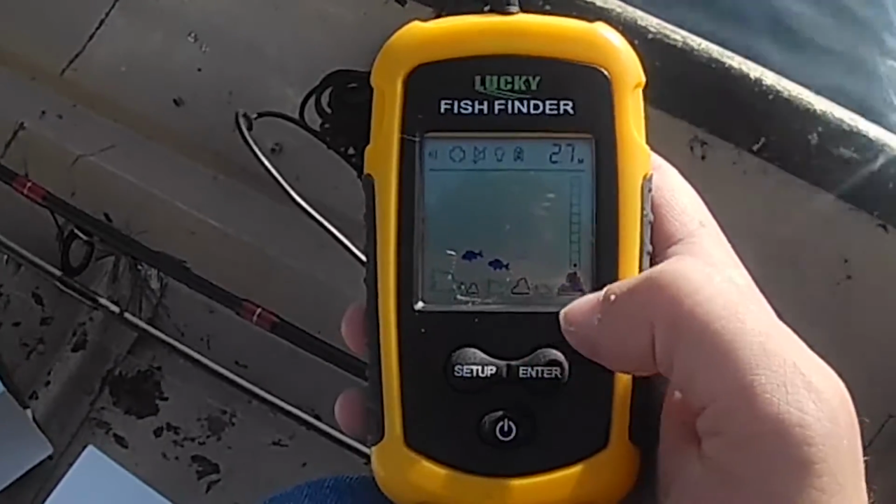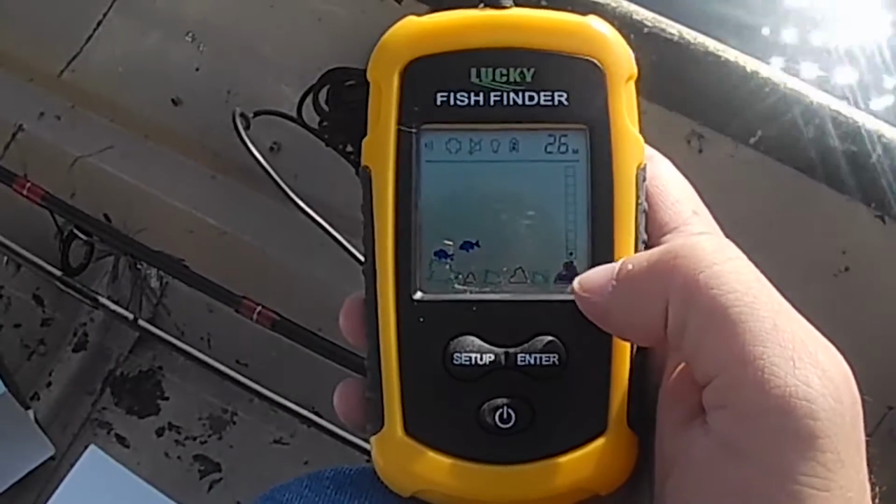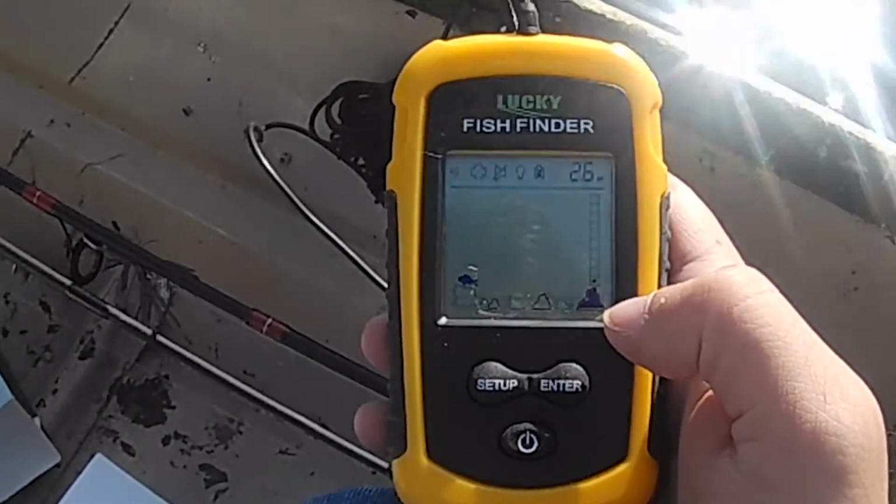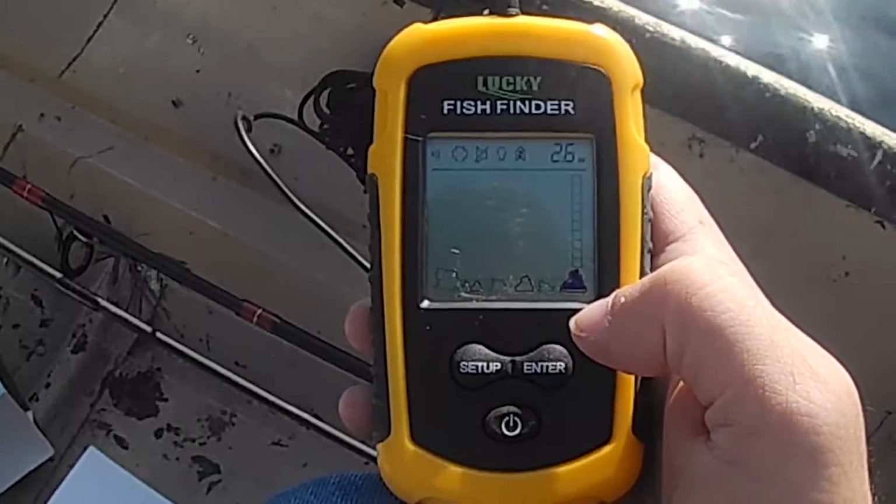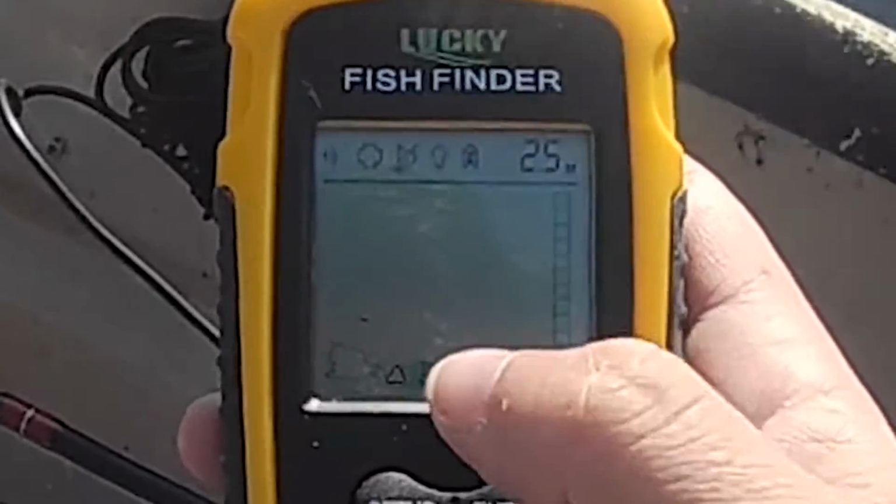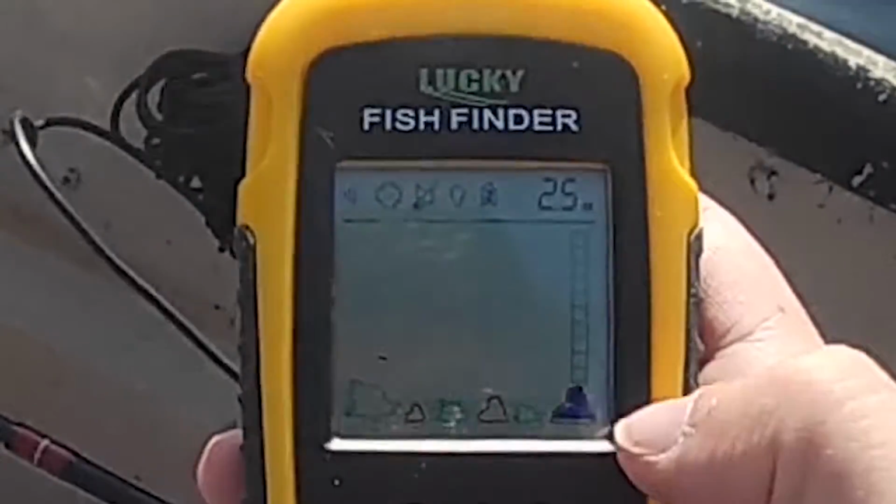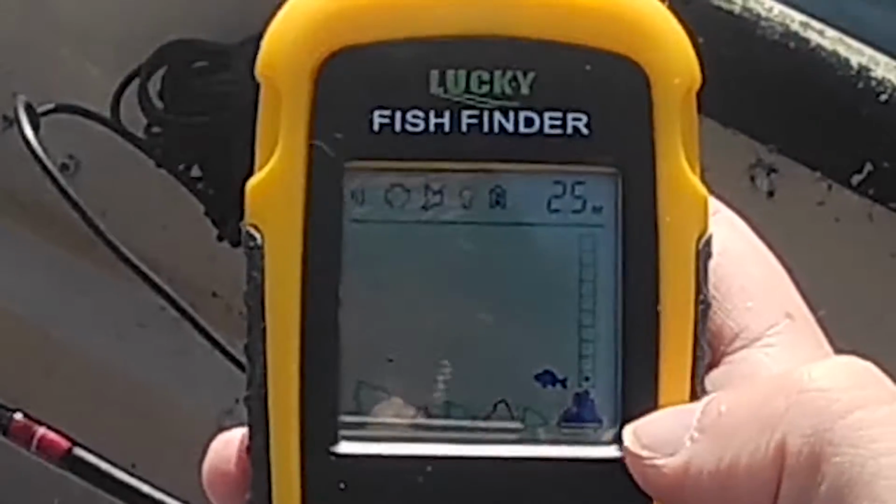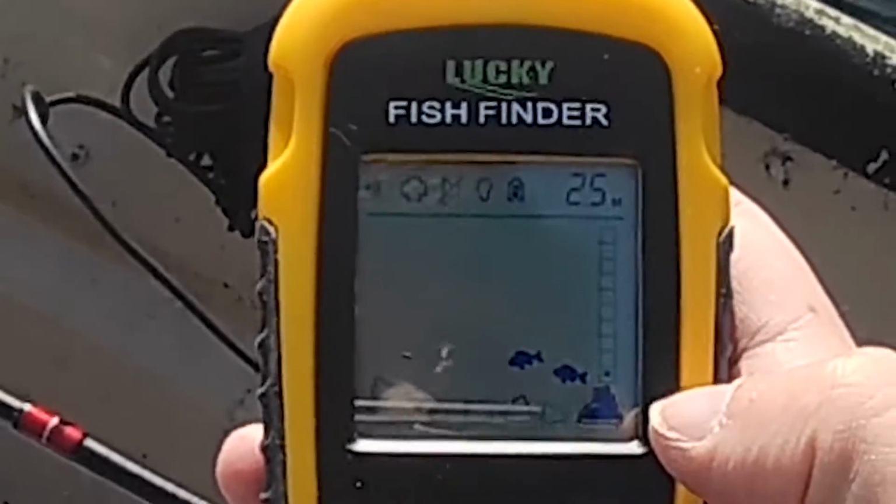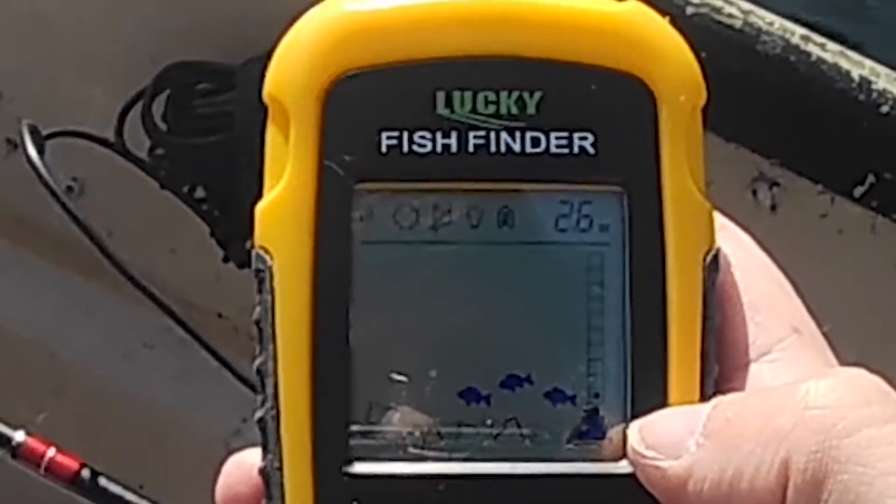They're going underneath the boat, and they're down at the bottom here. It looks like it's a rocky bottom. Everything is pre-recorded, so it's not like it's gonna move around. I wonder if there's a bunch down there now.